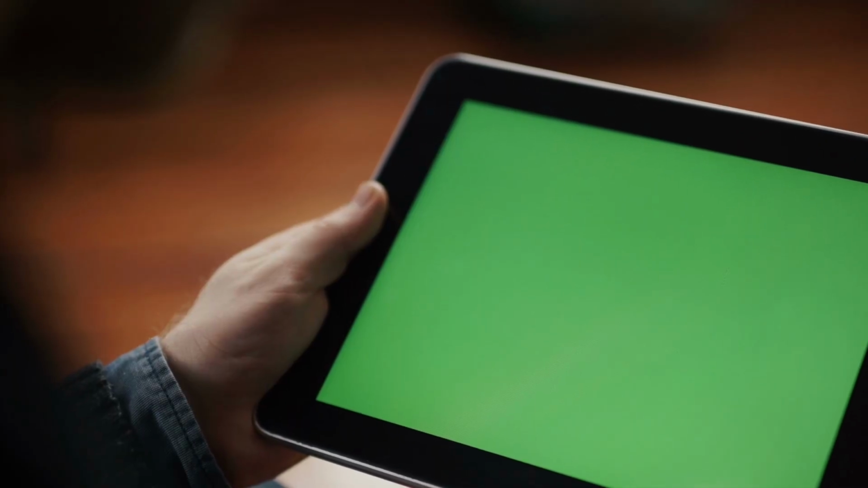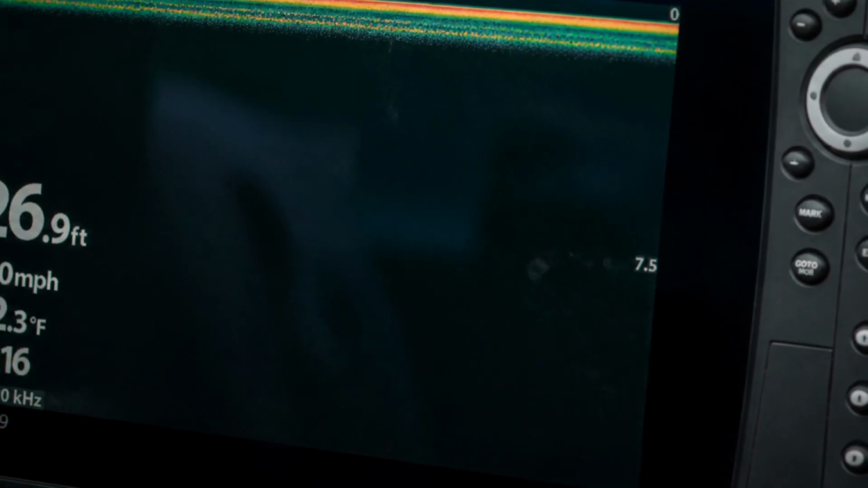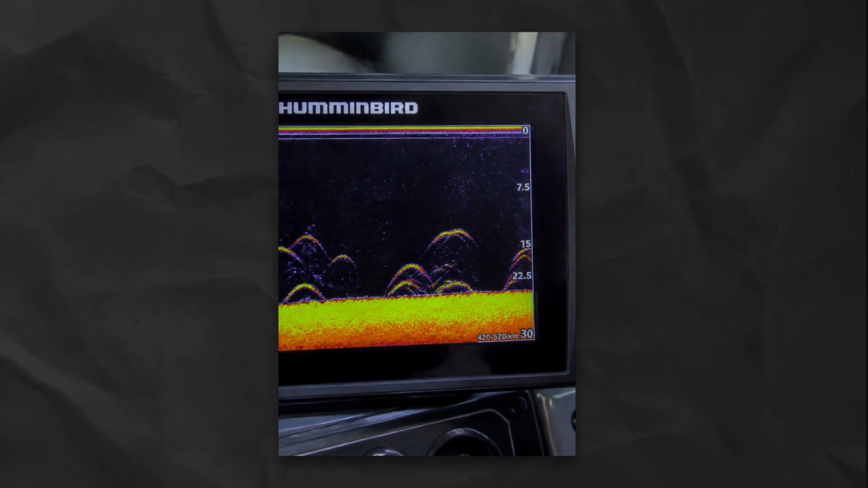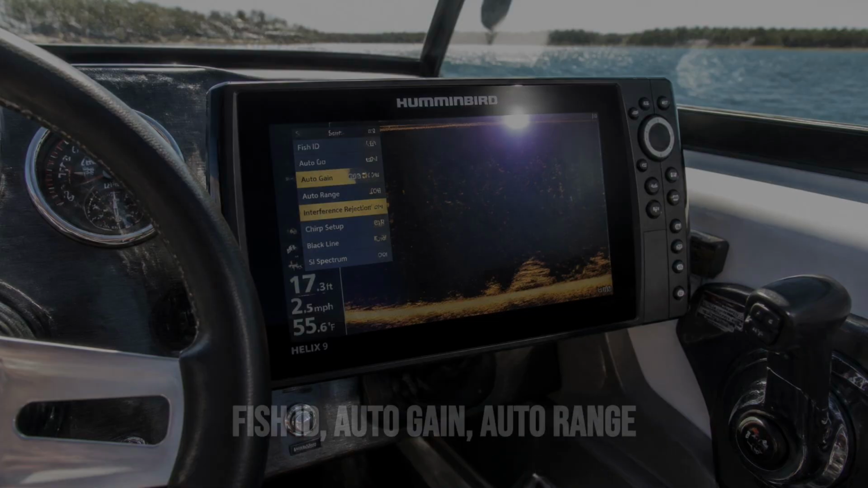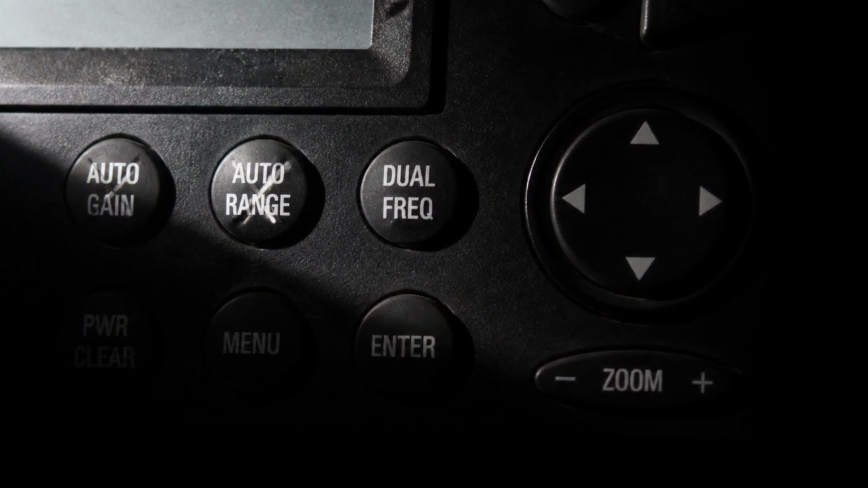Second, depth range. Auto often shows 0 to 60 feet when you're fishing 25, squashing everything into a thin sliver. Set that range by hand and your targets get big and readable. Now notice the pattern. Fish ID, auto gain, auto range. 3 of these 7 are the same enemy.